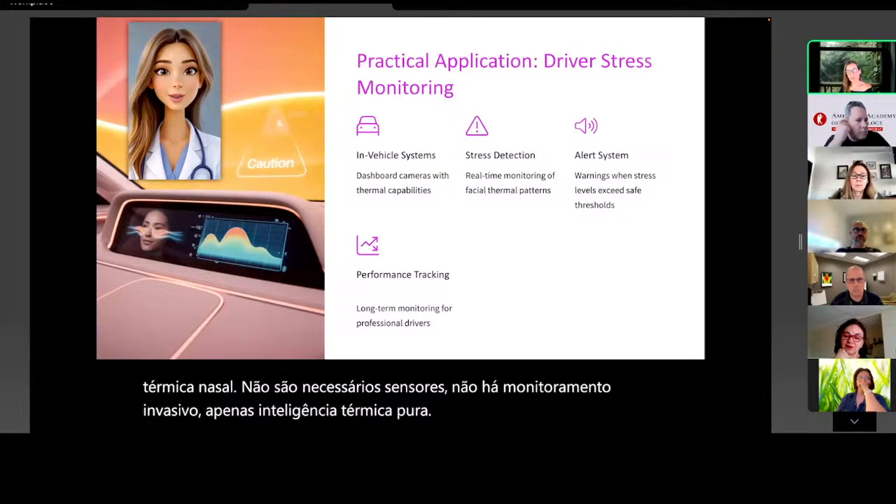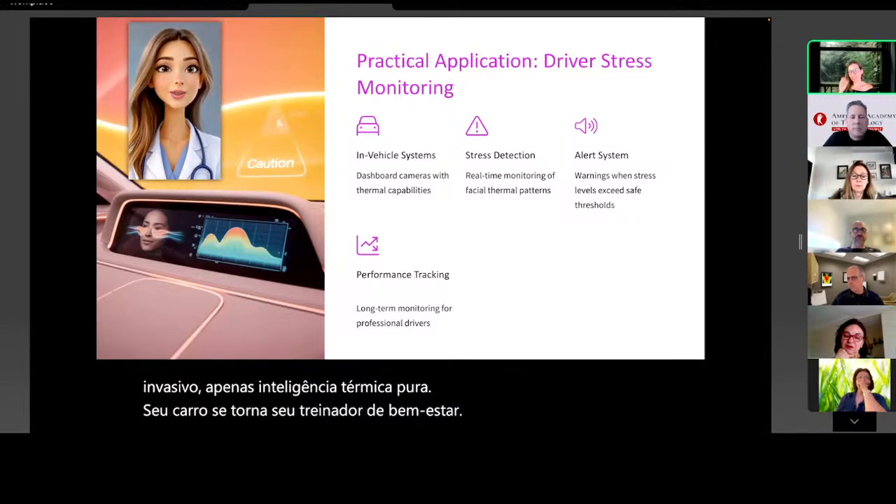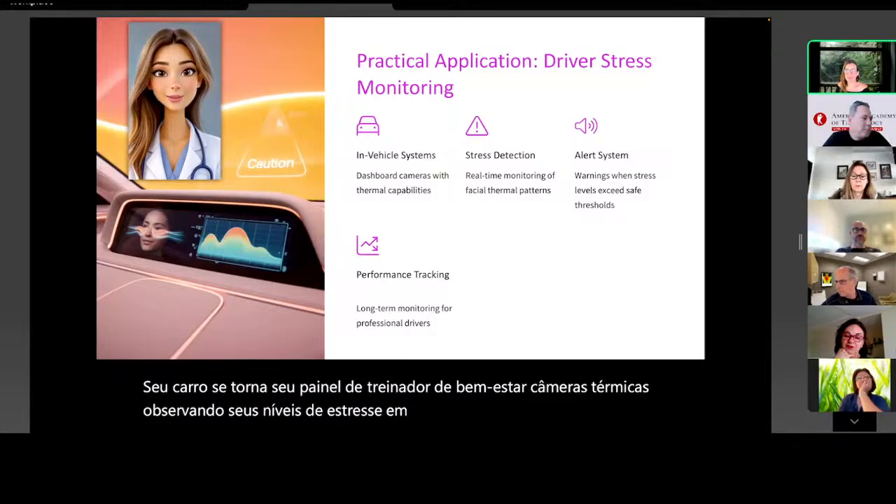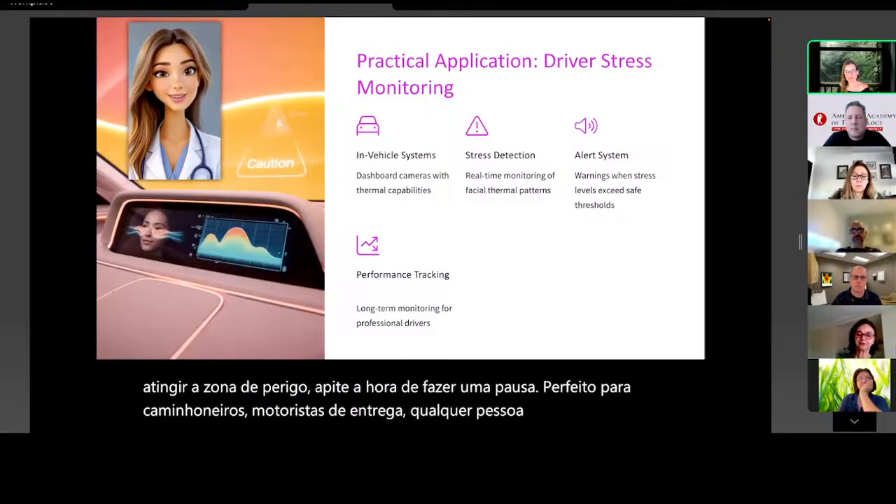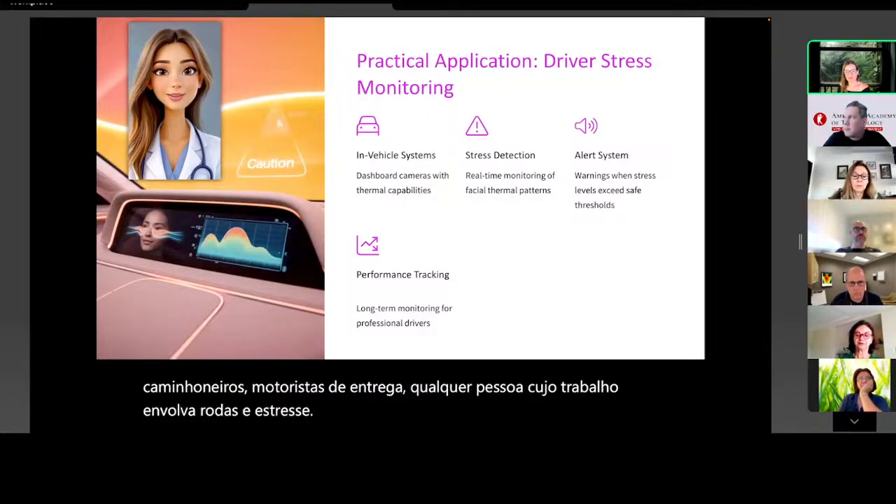Your car becomes your wellness coach. Dashboard thermal cameras watching your stress levels in real time. When stress hits the danger zone, beep. Time for a break. Perfect for truckers, delivery drivers, anyone whose job involves wheels and stress. Your thermal co-pilot keeping you safe.